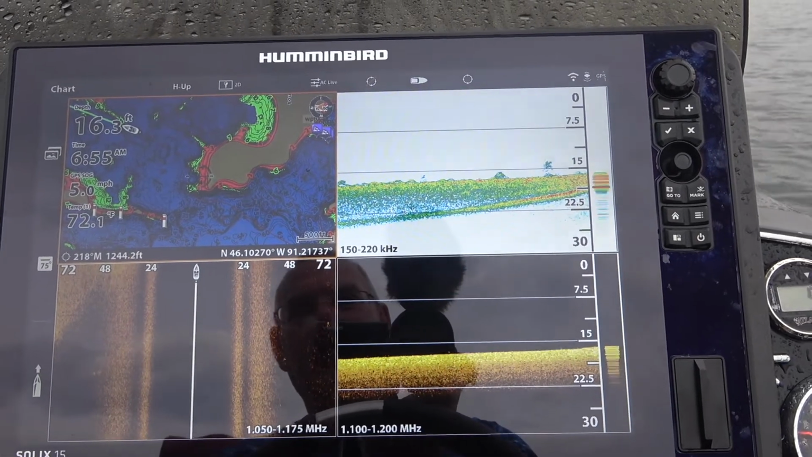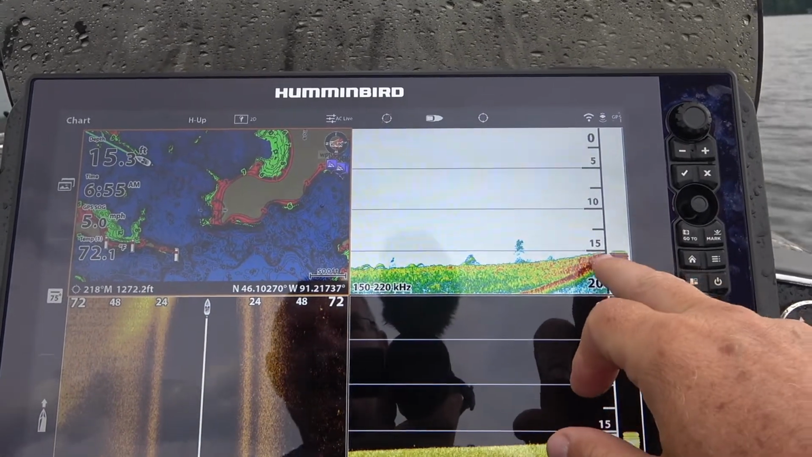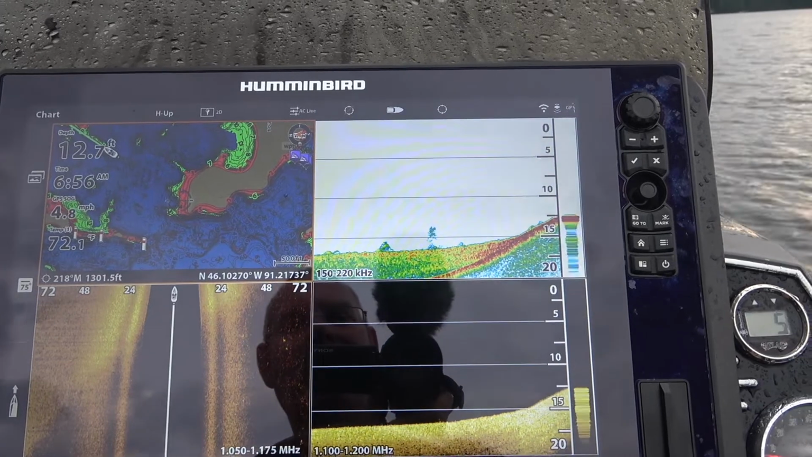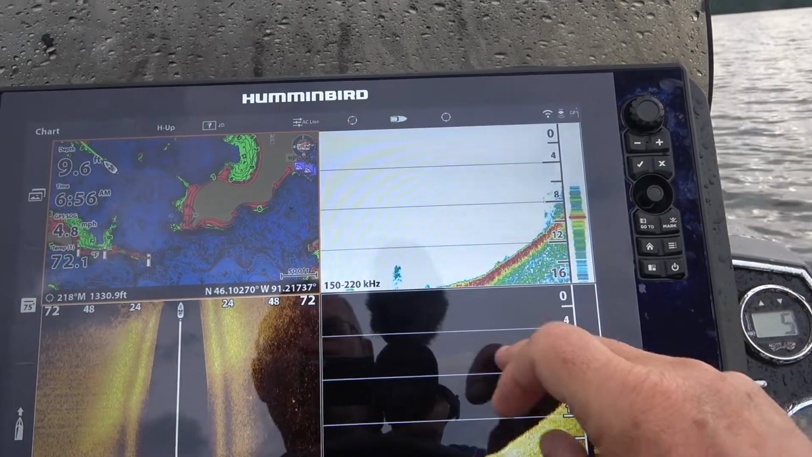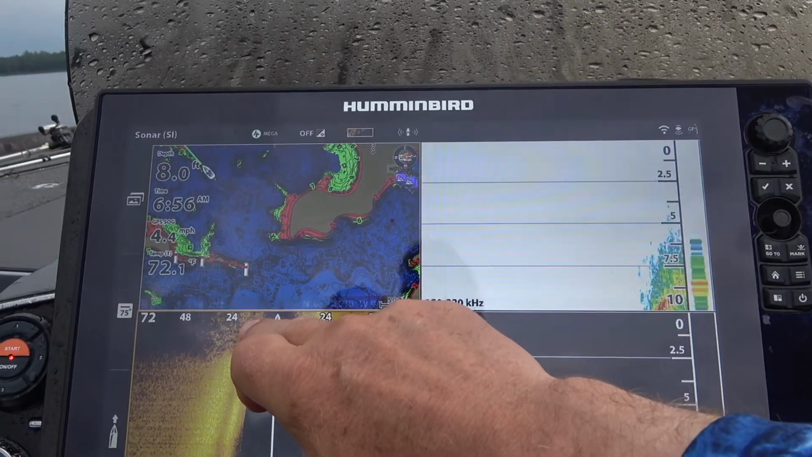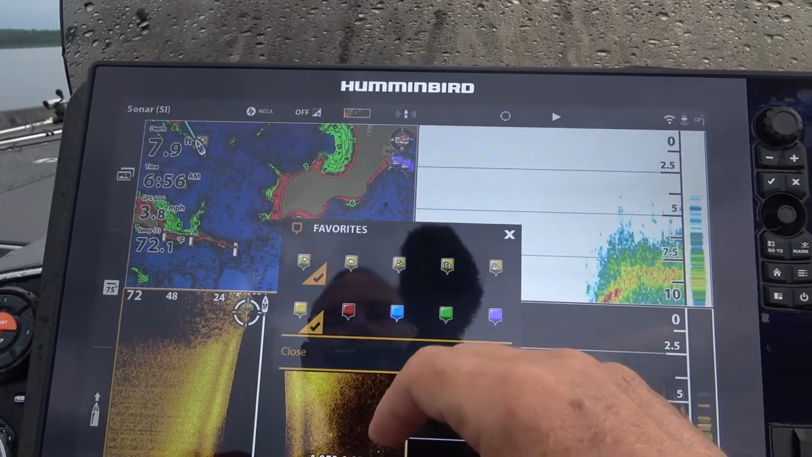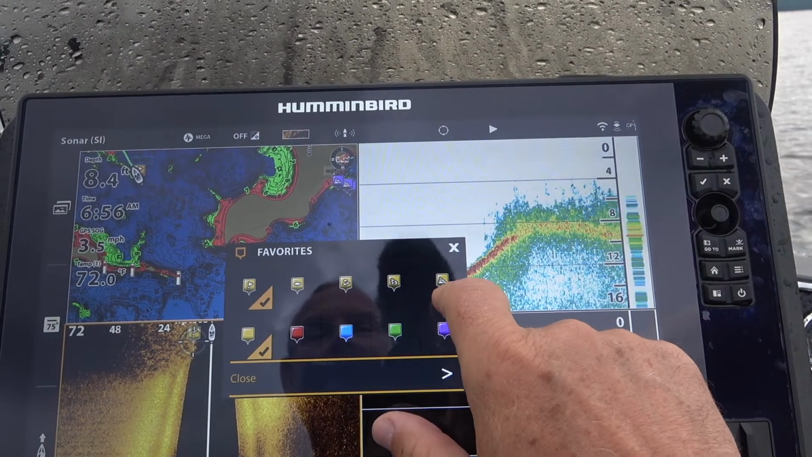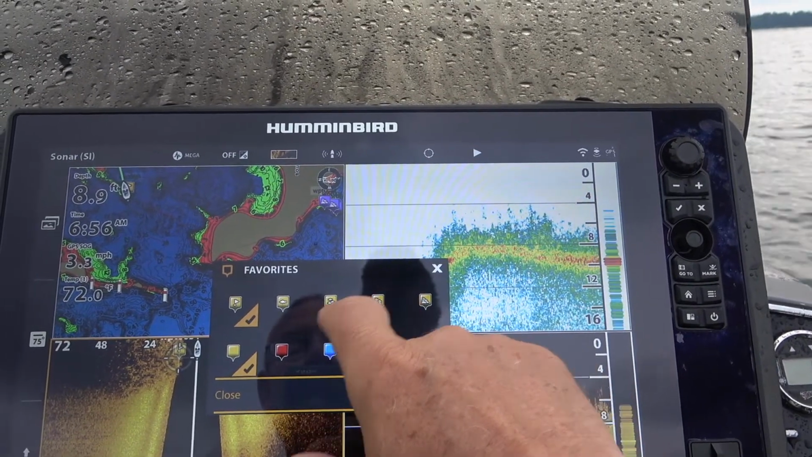So here comes again a bright return. Okay, red return. So these are confirming that there's rock down there. It's a hard bottom, and right there are the weeds. Okay, so I'm going to do it on this one, and on a Solix you just press this, you put waypoint, and then I can toggle through here to figure out if I want a rock, I want a fish.